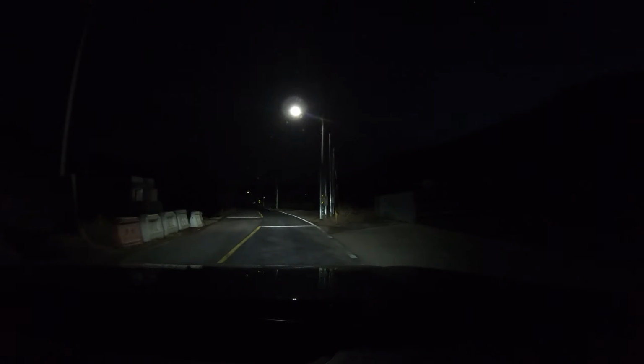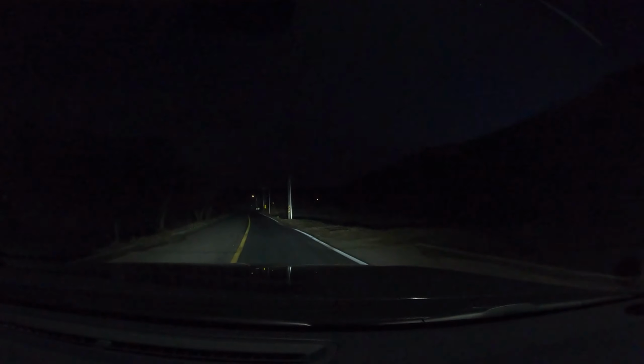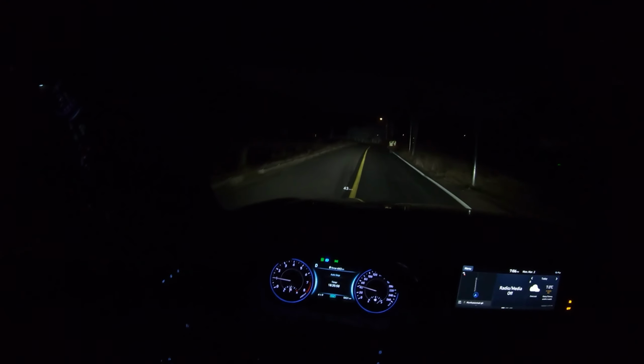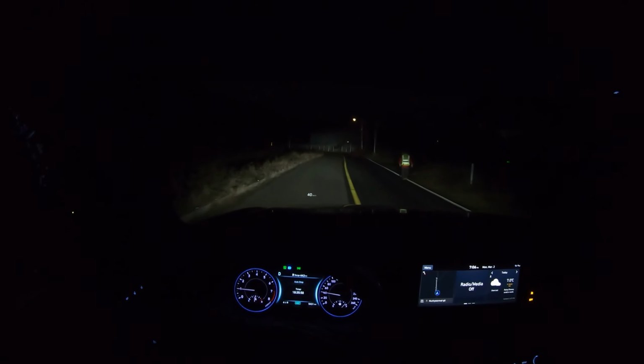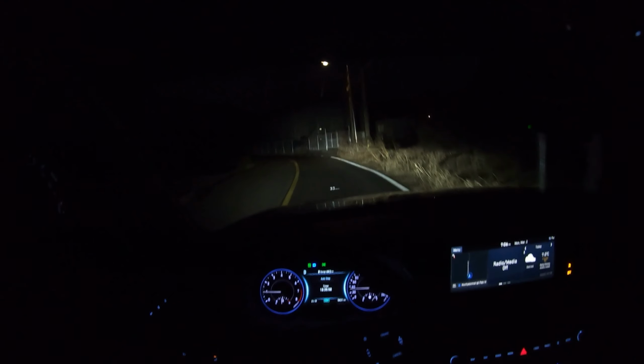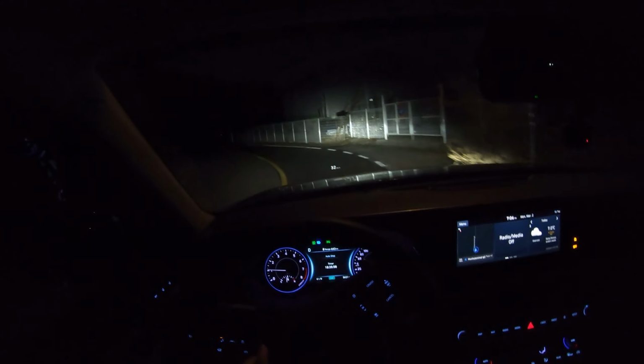So why don't we go make a right here, which is like a small road. Oh, there. You see, when there's no street light, it just automatically turns on, letting me know there's people walking by. Great, okay. So, it's working.